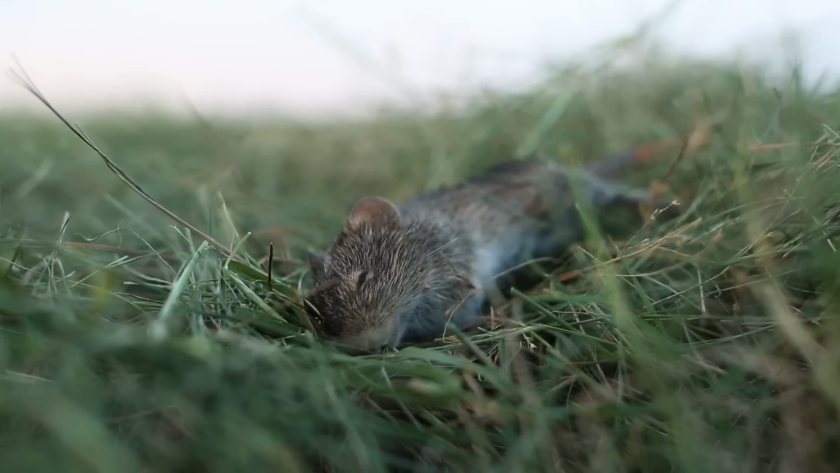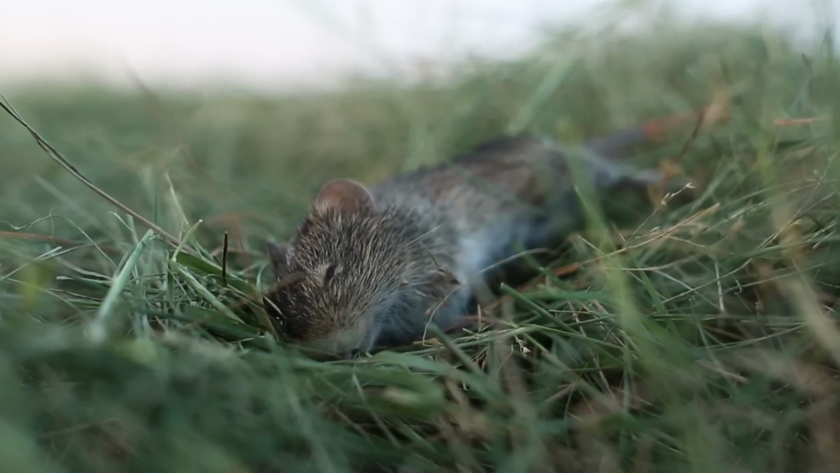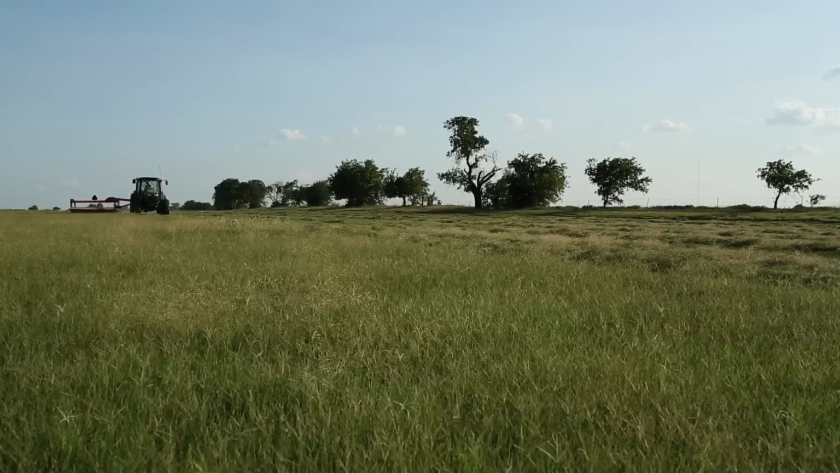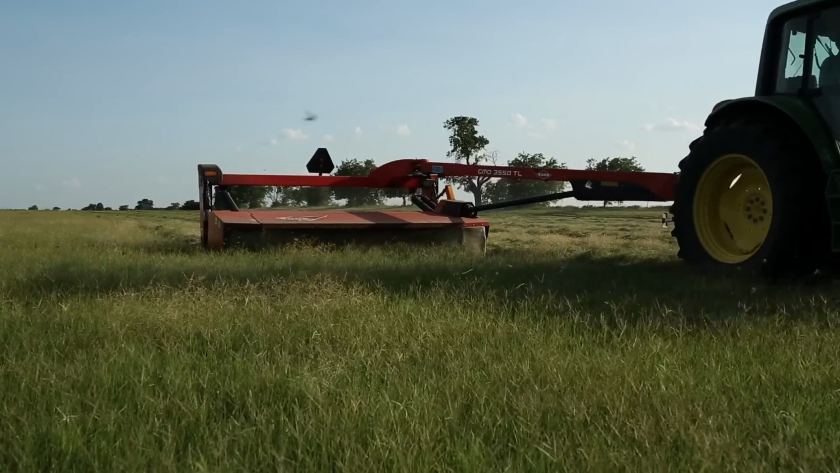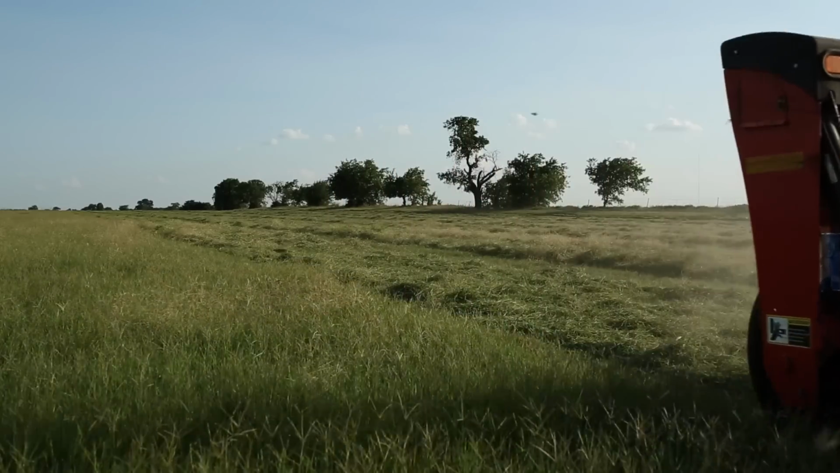Rats. Lots of them. It's an all-you-can-eat buffet of rodents of all sizes. If you can find it, you can eat it. And for a creature of opportunity like a coyote, it's a temptation they simply can't resist.